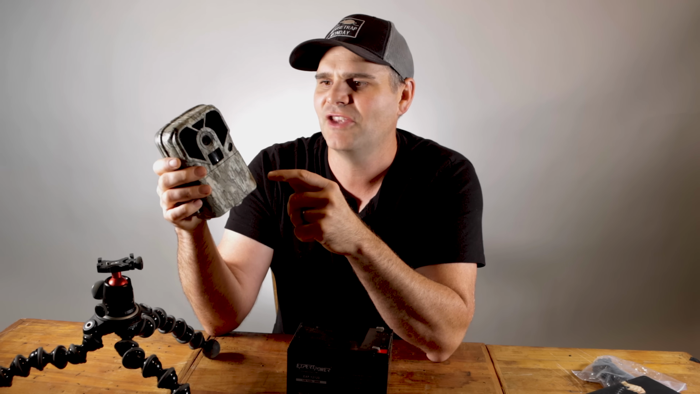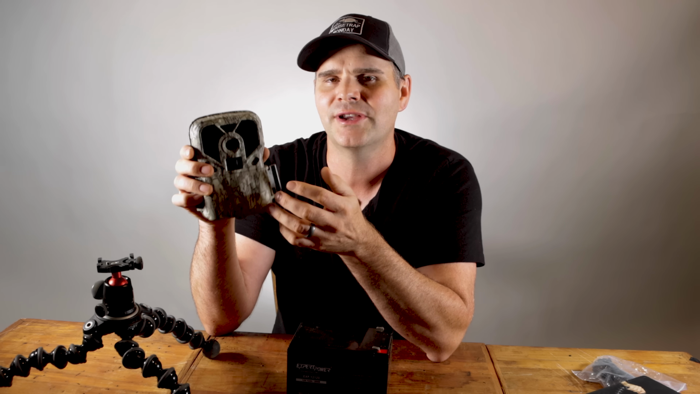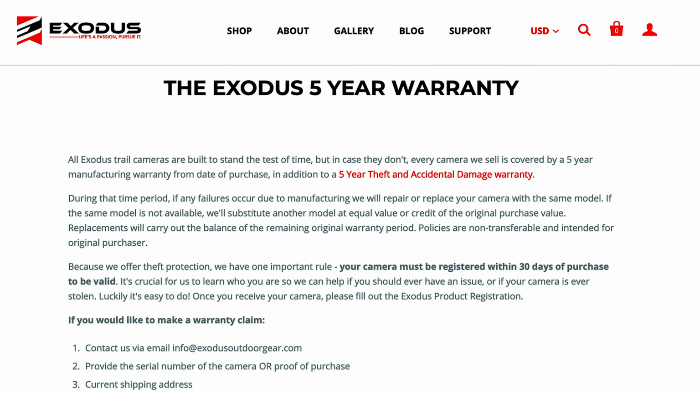Now this has other great features like security codes. You can set a security code, that way if someone steals your camera, they can't use it. And it also comes with a great warranty. They say a no BS 5-year warranty on parts. Also, part of the warranty is if someone steals your camera, they'll share the cost of replacing it.